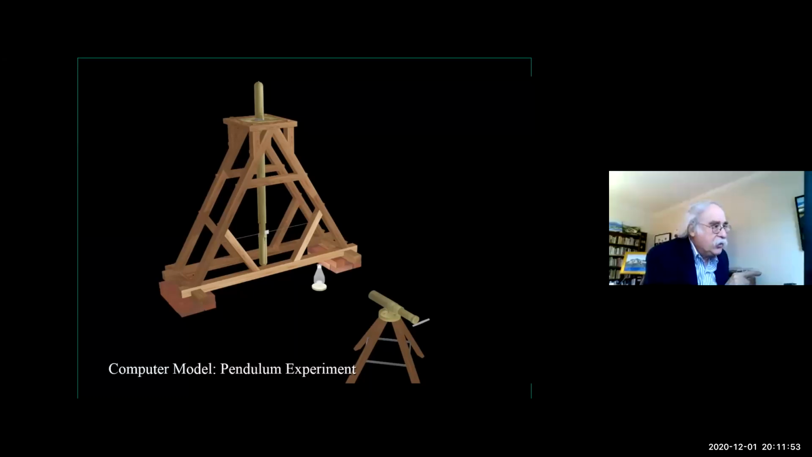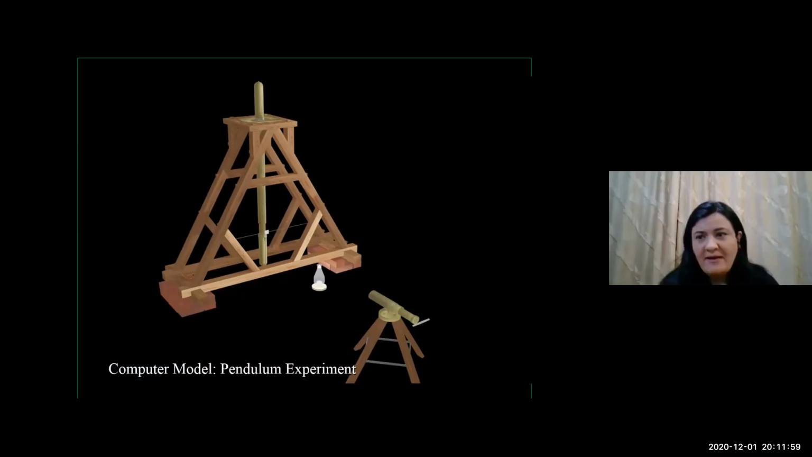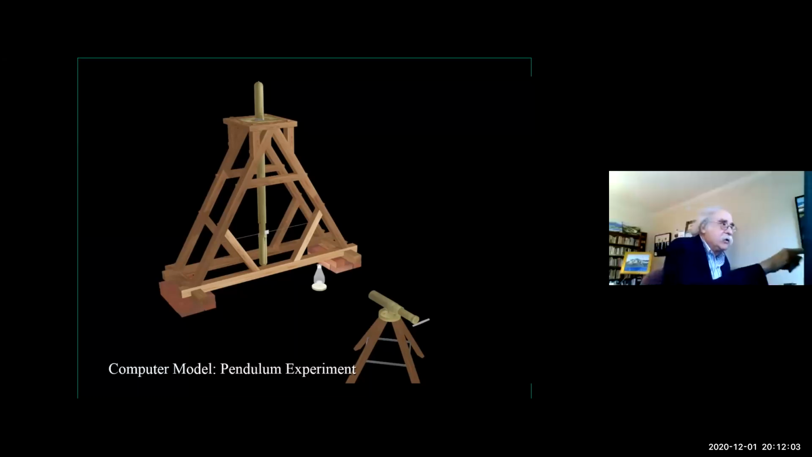This equipment was used to determine the gravitational constant at this location. Was that gravity? Gravity, G, the gravitational constant. This pendulum was used to determine what the gravitational constant was at that location.